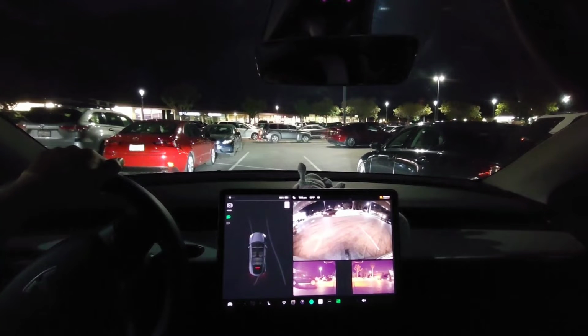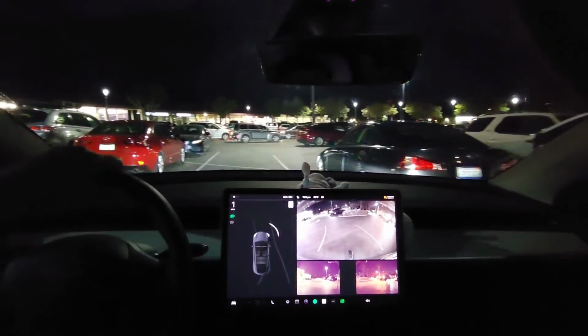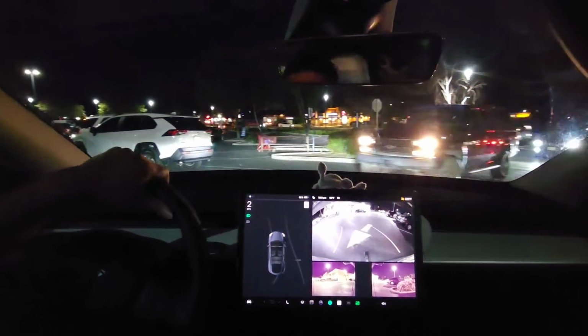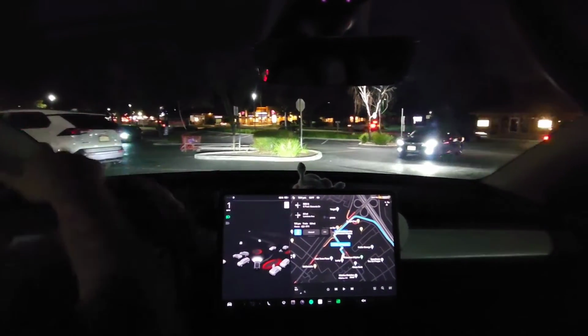There's another car that was wanting to go. Okay, alright, I'm going to back out. To my left, there's another truck coming. There we go. And let's go forward now.